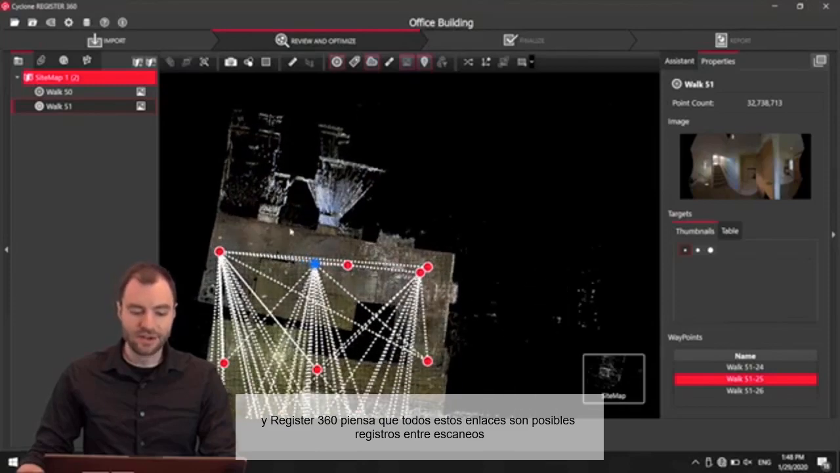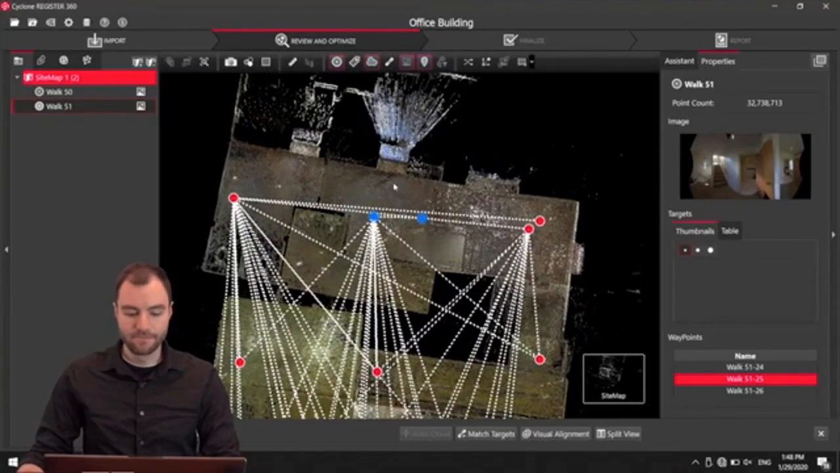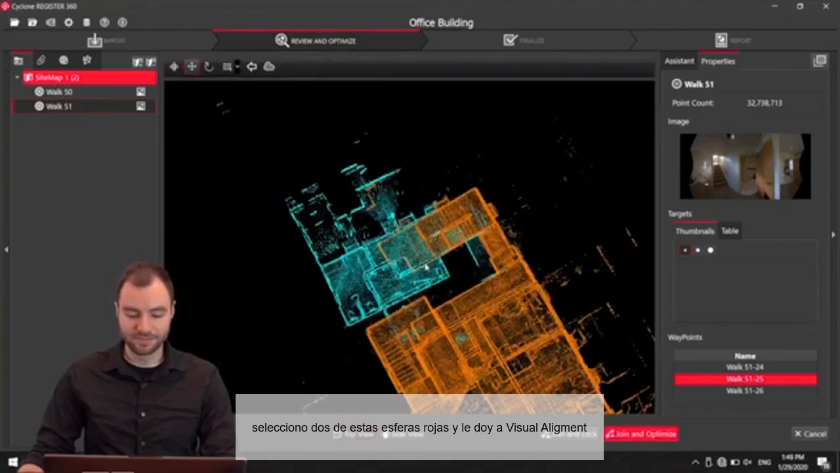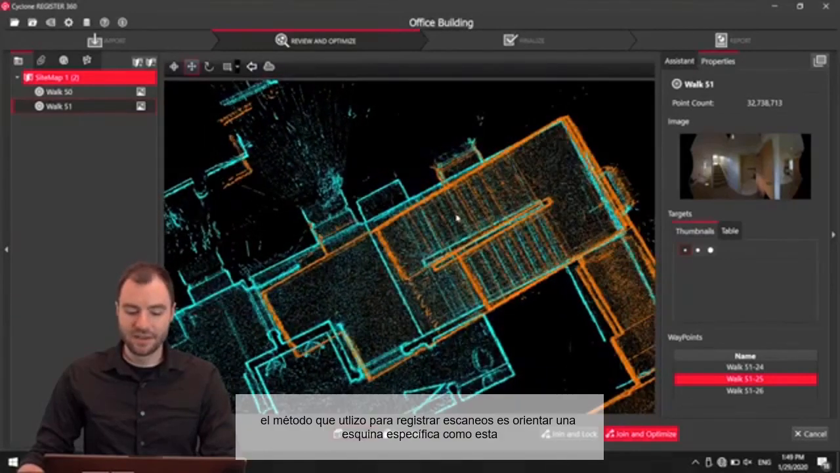And then when I get it close, you can see Register 360 is already thinking that I can attach it to any one of these. I'm going to highlight two of these red bubbles and click Visual Alignment. Now I can see that they're oriented right about here.